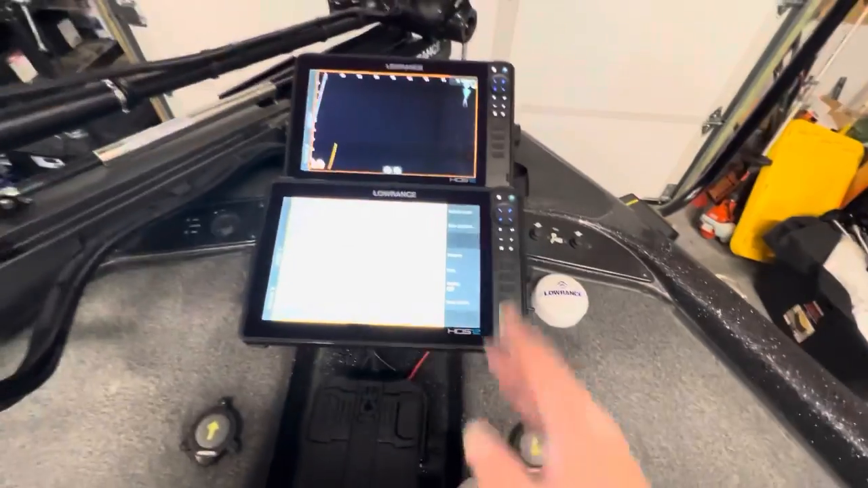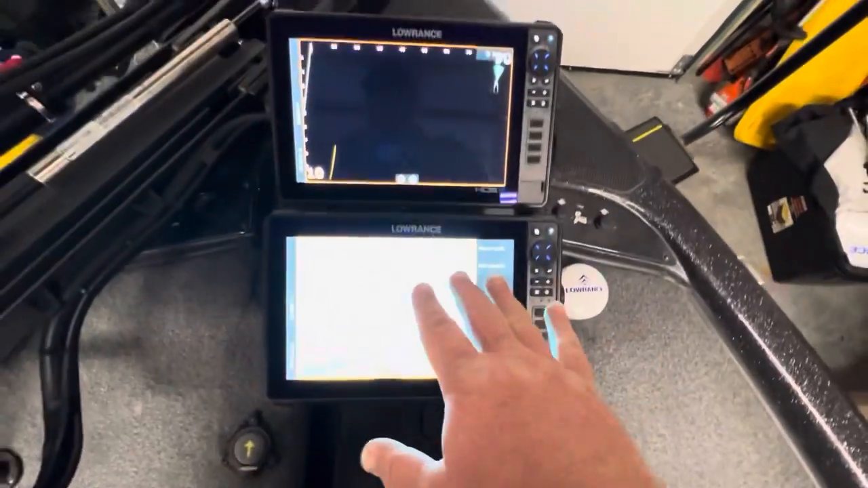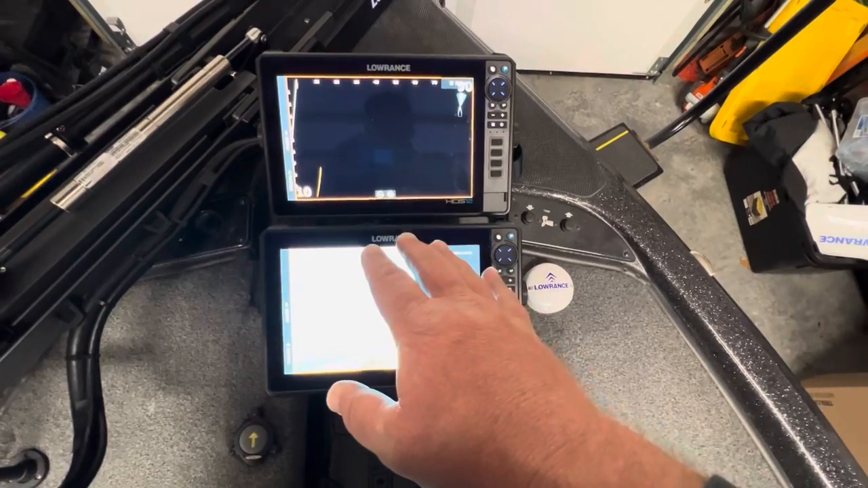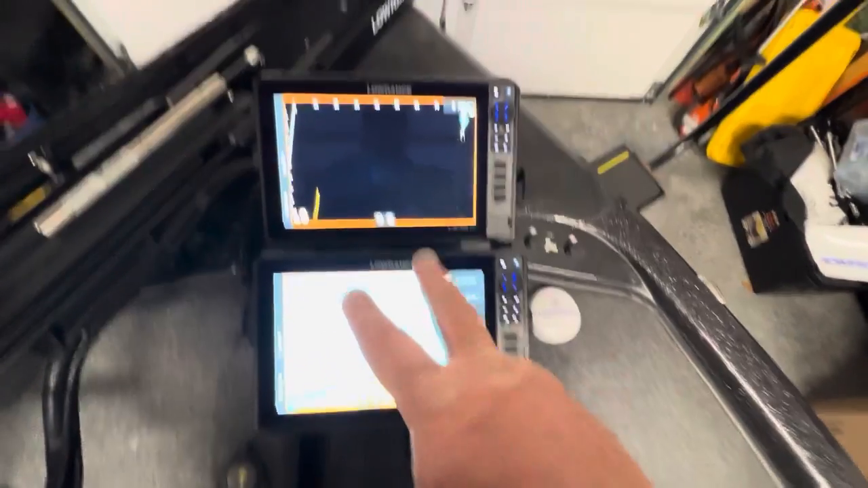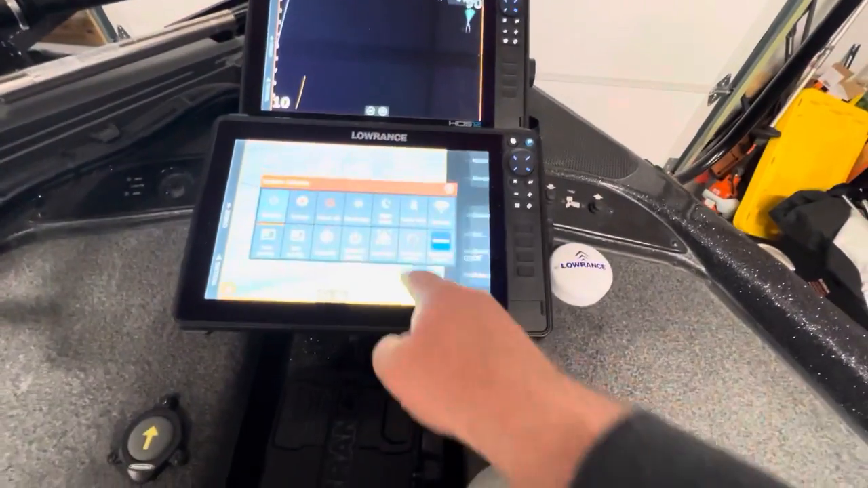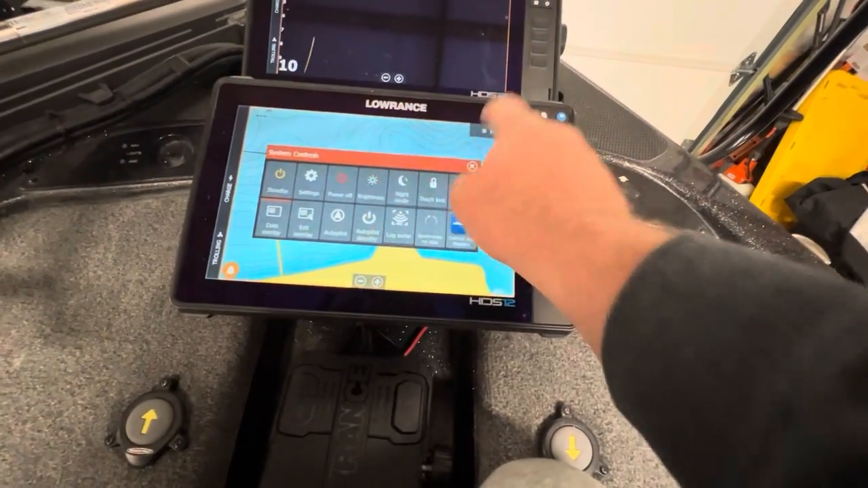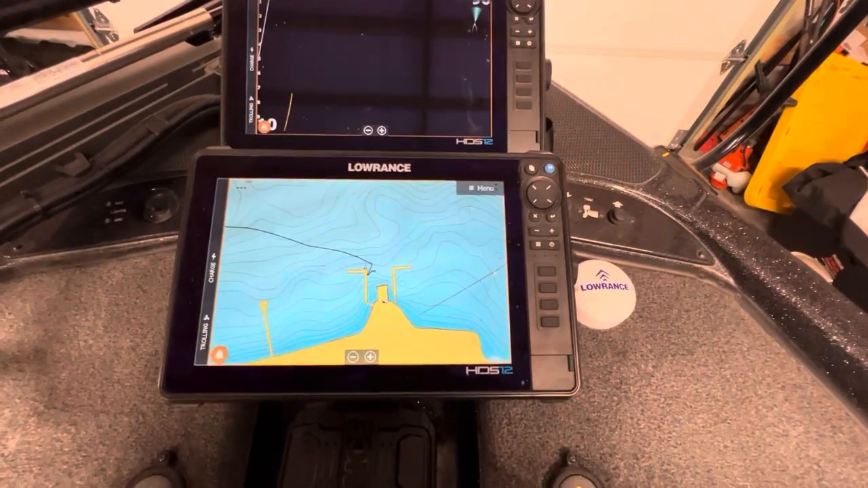All right, so this unit, what we're going to do, this unit is going to be for 2D sonar and 2 maps. All right, I'm going to show you the reason why I like that way. I'm going to turn down the brightness a little bit just so it's not too bright for you guys. There we go. That's way better.